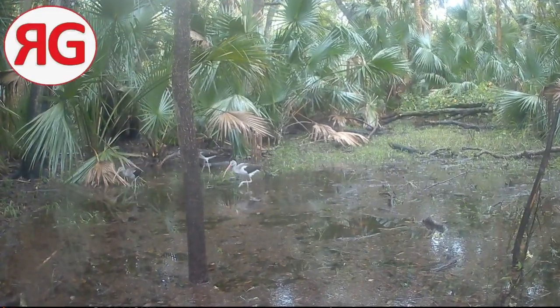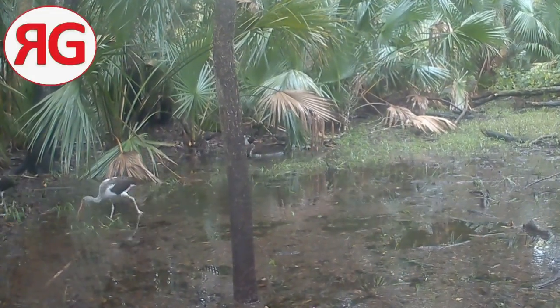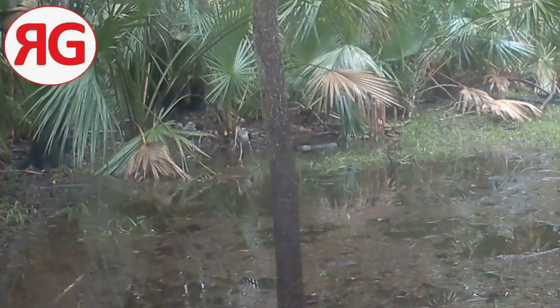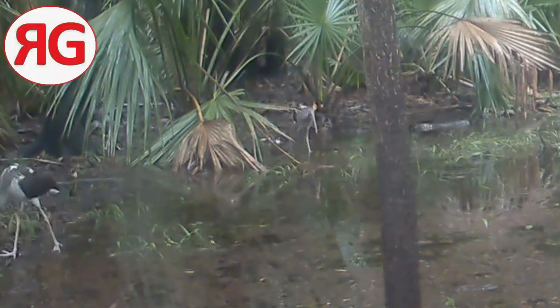There's a couple of birds. I've seen these birds in my front yard in Deltona, although these guys have gray shoulders on them, and I think that's pretty cool. Never saw this coloration before, but I imagine there's all kinds of different coloration variations on these.